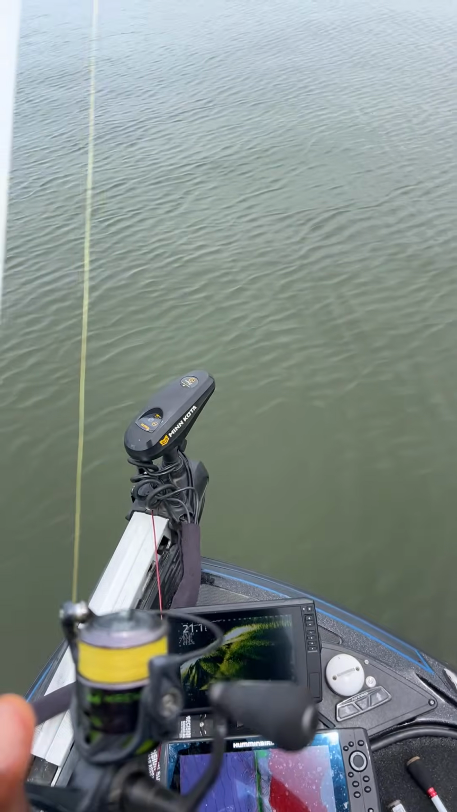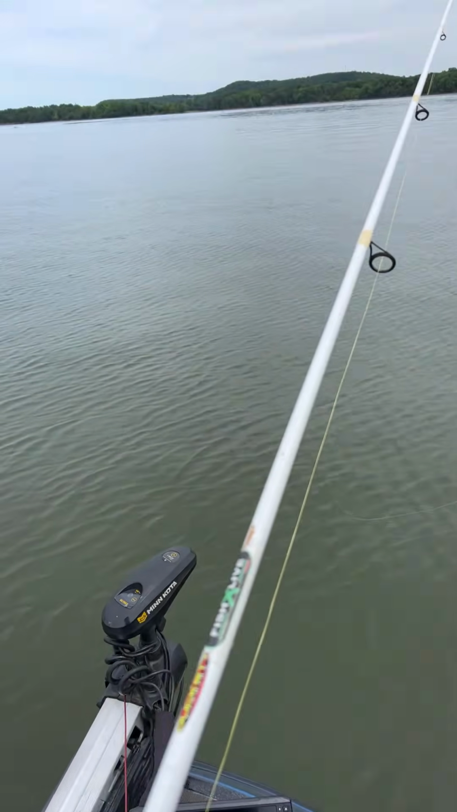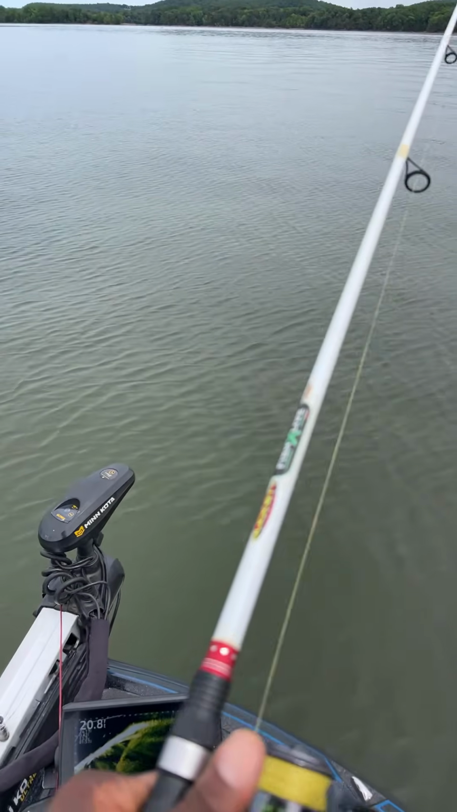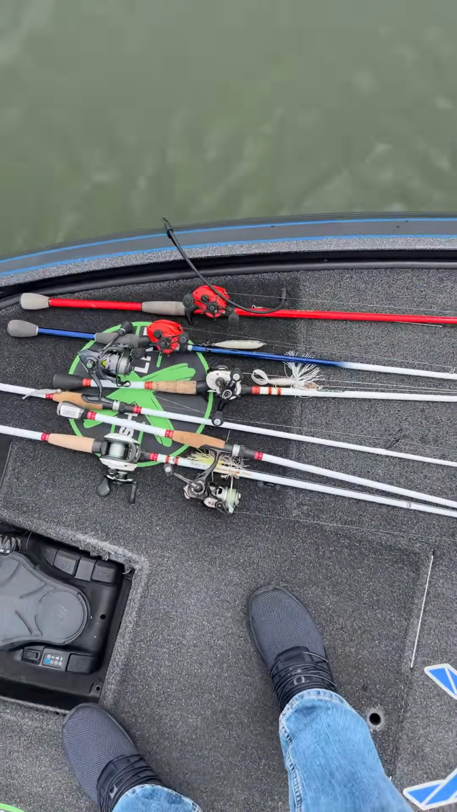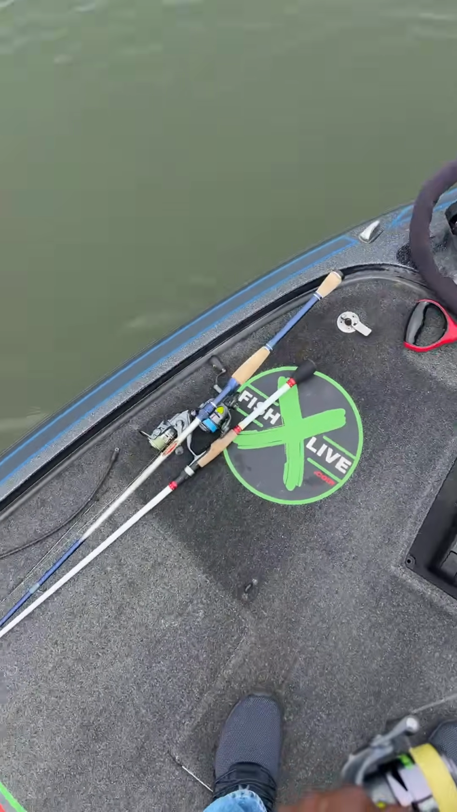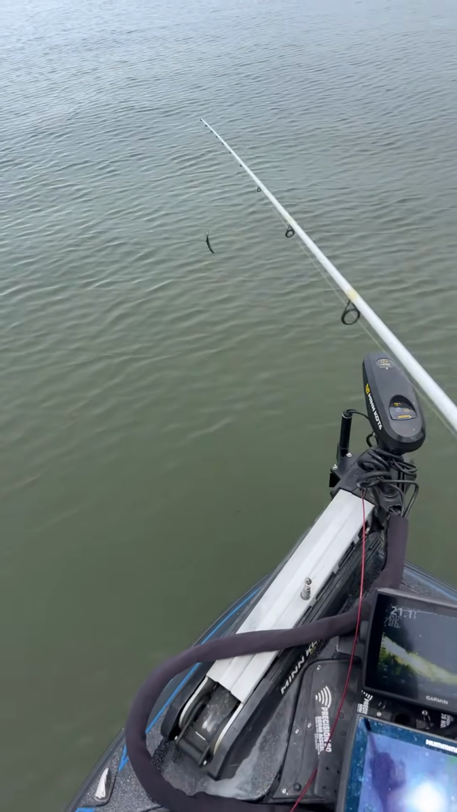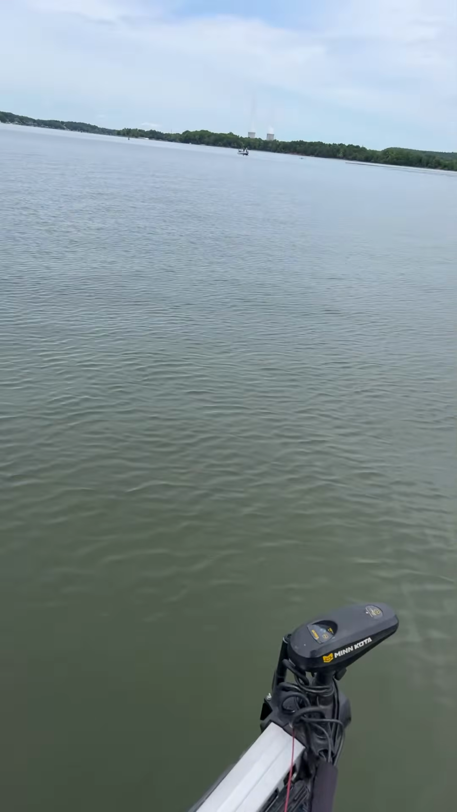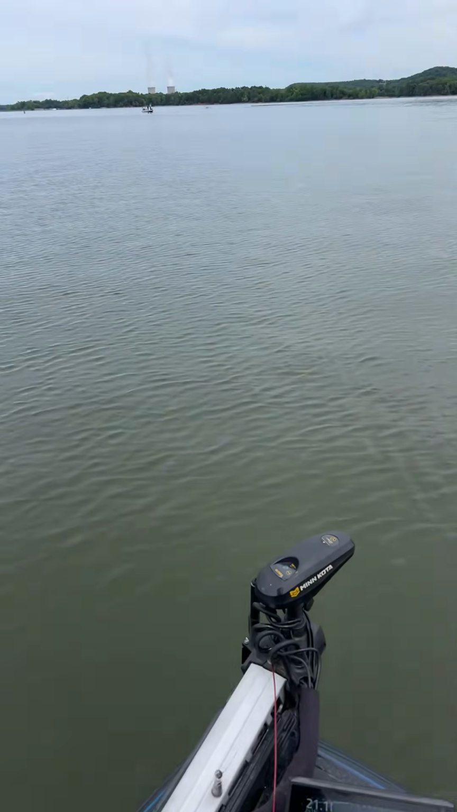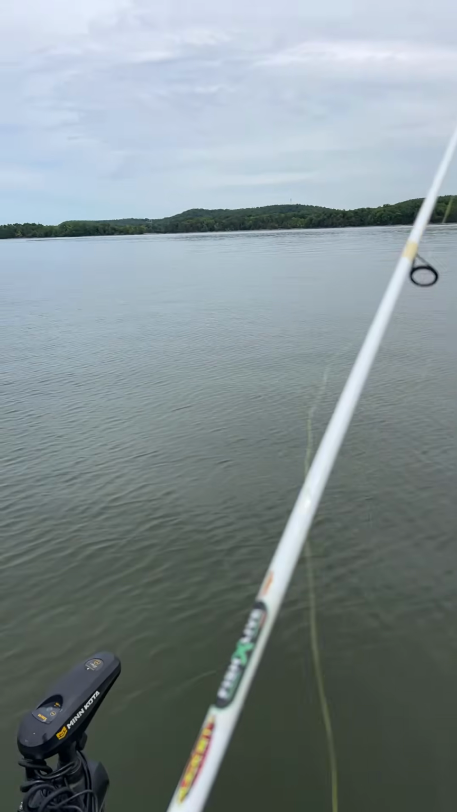Zephyr says, what lure are you using? Yes, but take a look at this. You see all these different lures that I have on this boat today? I have a little something everywhere on the boat today. Make 1 or 2 more casts with this, and then I'm gonna start throwing a moving bait just to see if we can get a bigger bite.